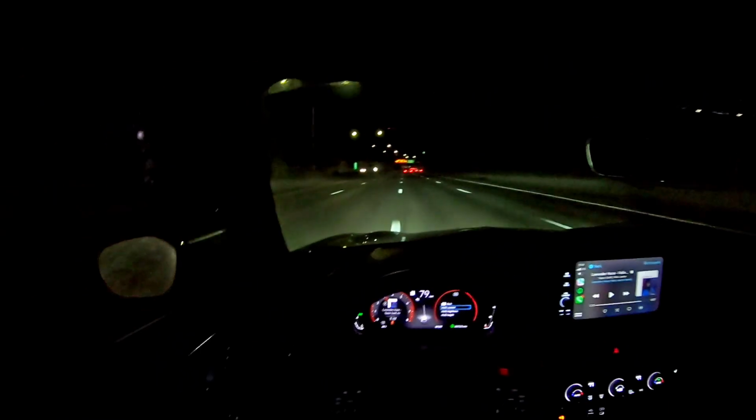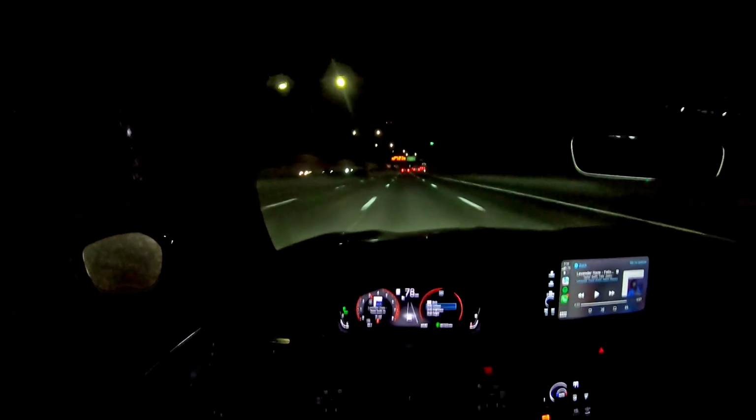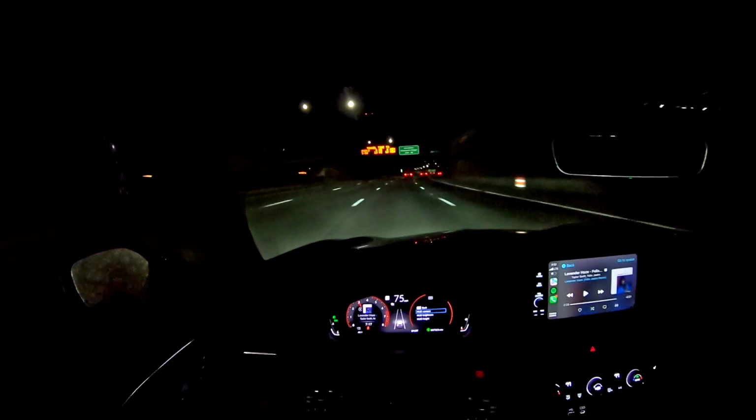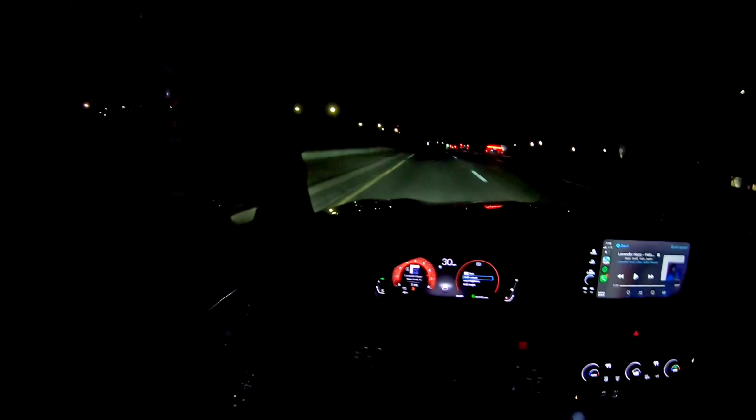Yeah, I strongly believe global regulations kept this engine from being like the naturally aspirated high rev engines that they used to be in these Hondas. This is something that's great about this car. I can beat on it. Still be within limit.